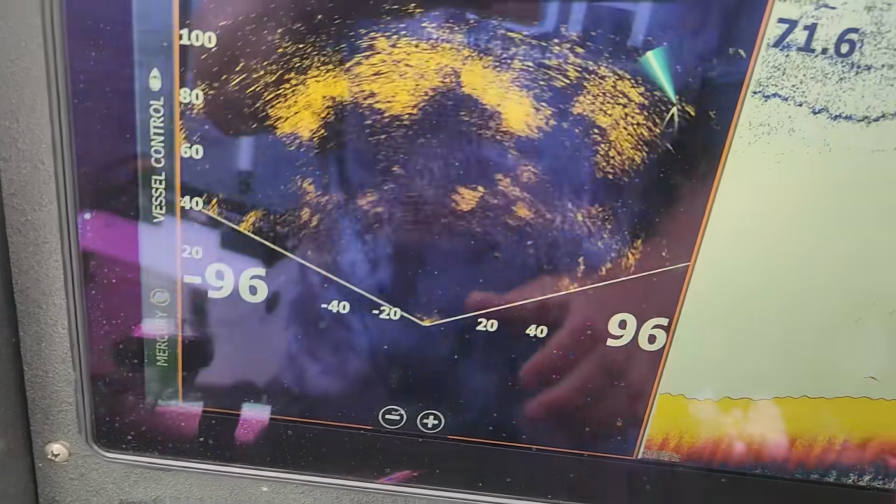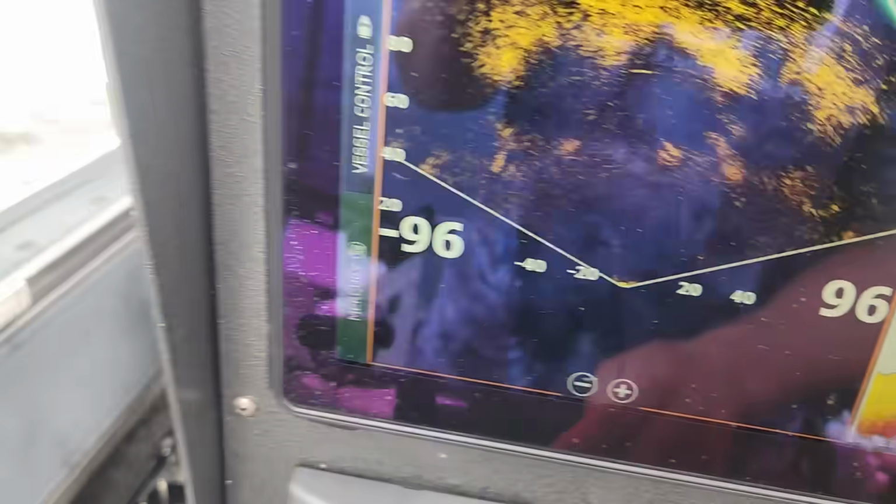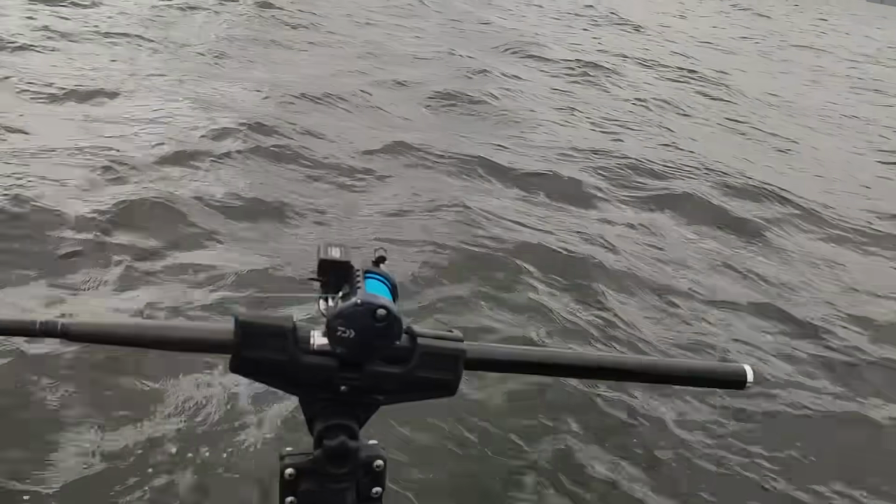So if I'm trying to figure out where these fish are, gosh, I wish there was enough fish around so I could show you guys here. Let me see if I can bring this up a little bit.